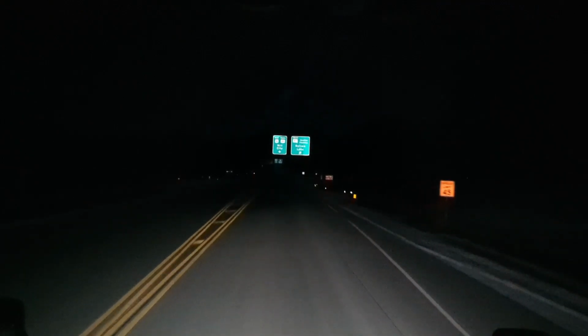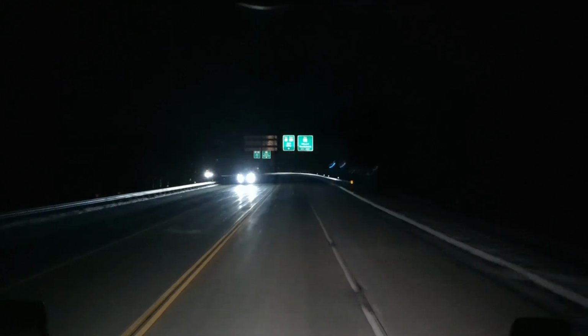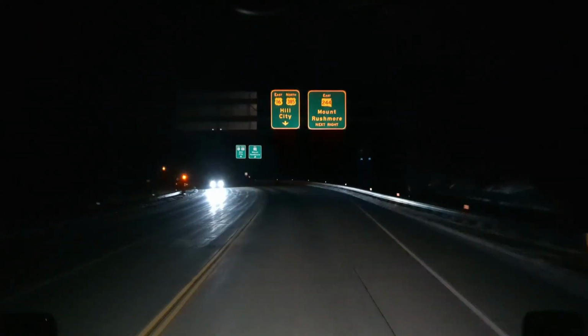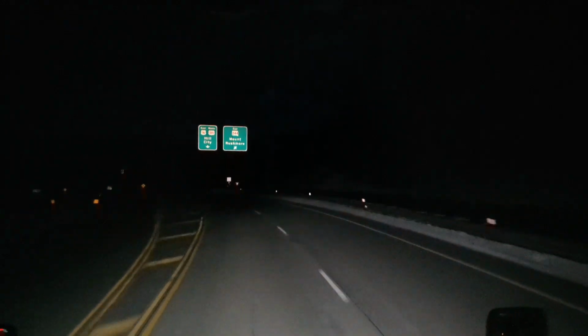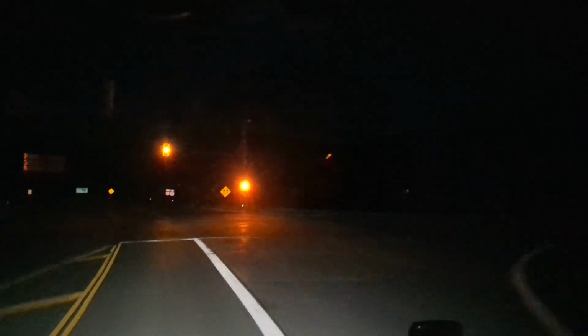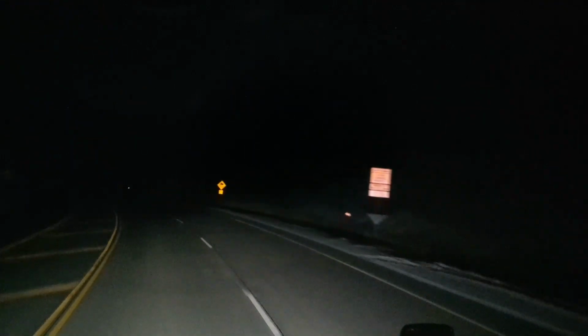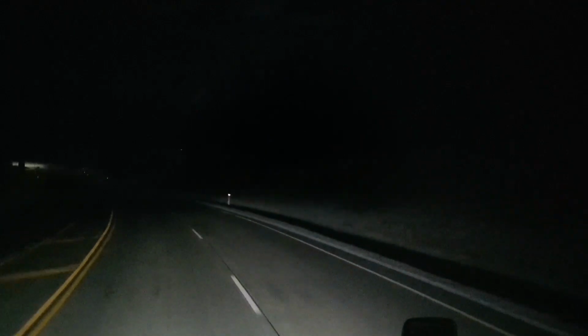Sylvan Lake, the Needles Highway. Oh, if you haven't been on it, you need to make... If you haven't been up in here in the Black Hills and enjoyed some of this, you need to put that on your bucket list. And that says Mount Rushmore next right there. So we're going to Hill City. This is just a yellow flashing light tonight. Rapid City, 29 miles. So just riding along in here with the heater on, doing good.